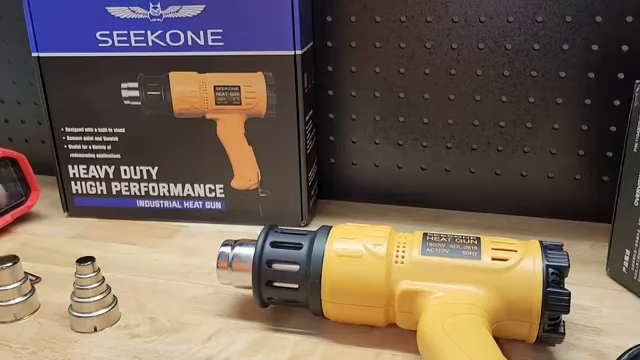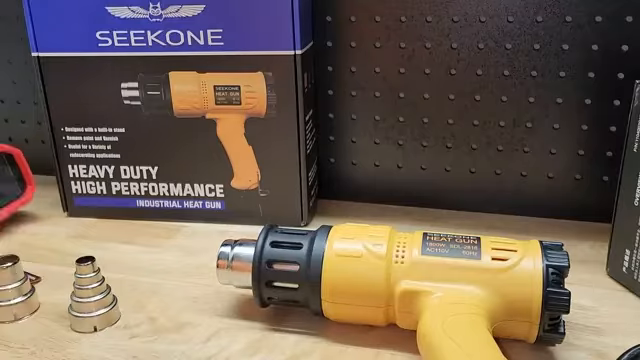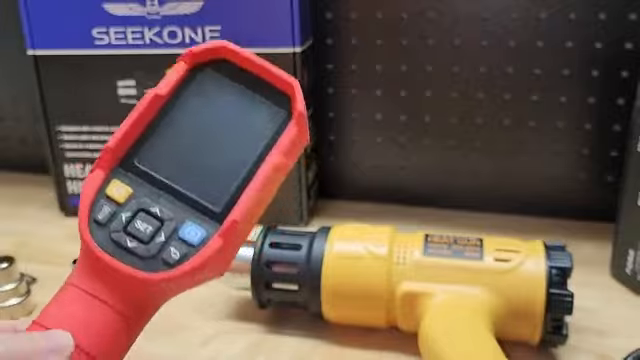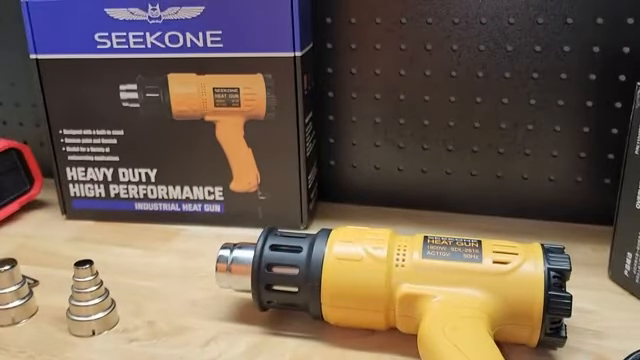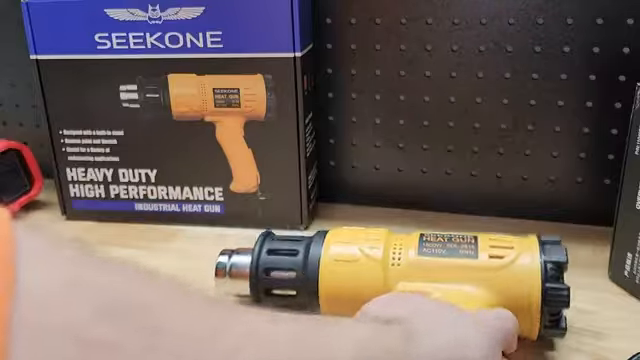Hey guys, for this video we're going to take a look at this SEEKONE heat gun. I want to show you the features, give it a try, and then I have this thermal imager here, so I thought we would try this guy out on it and see how hot it gets. Now it's listed as a 1800 watt heat gun.